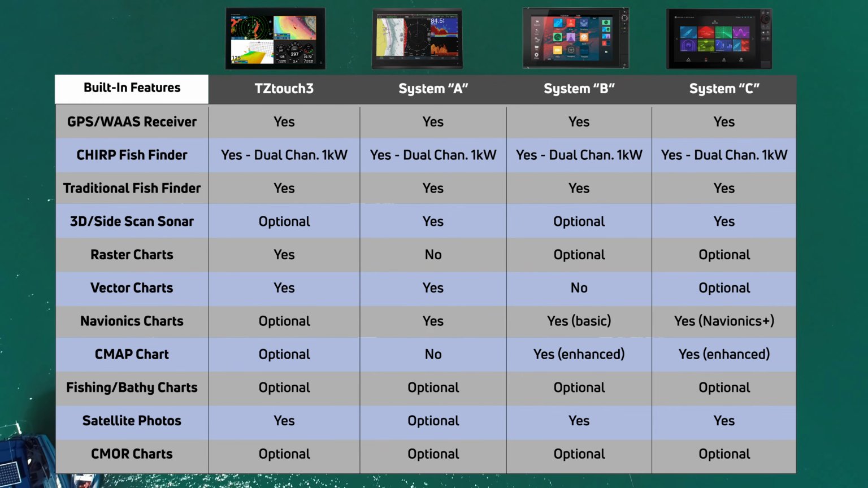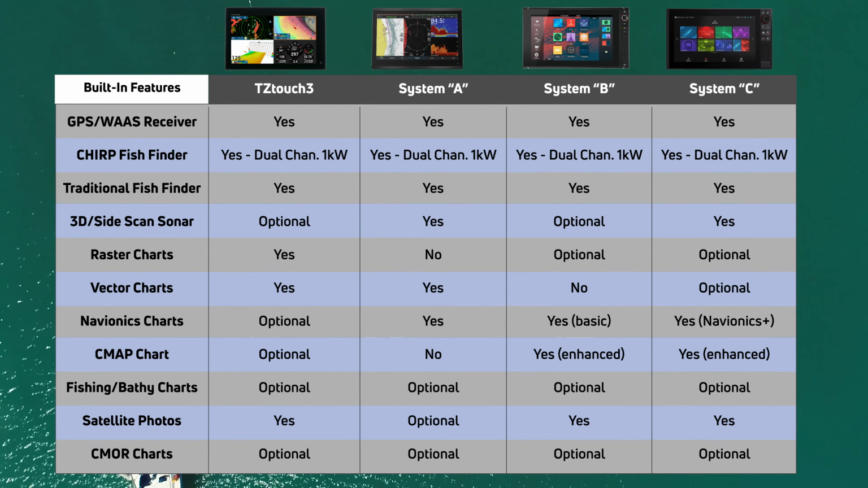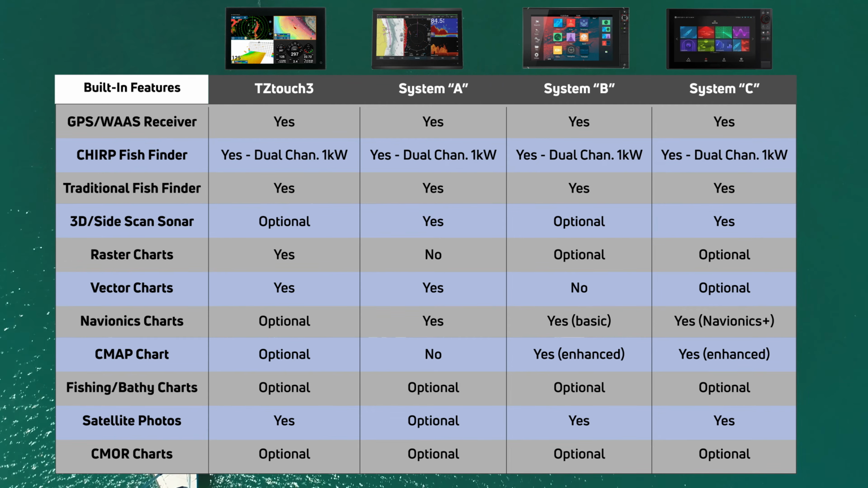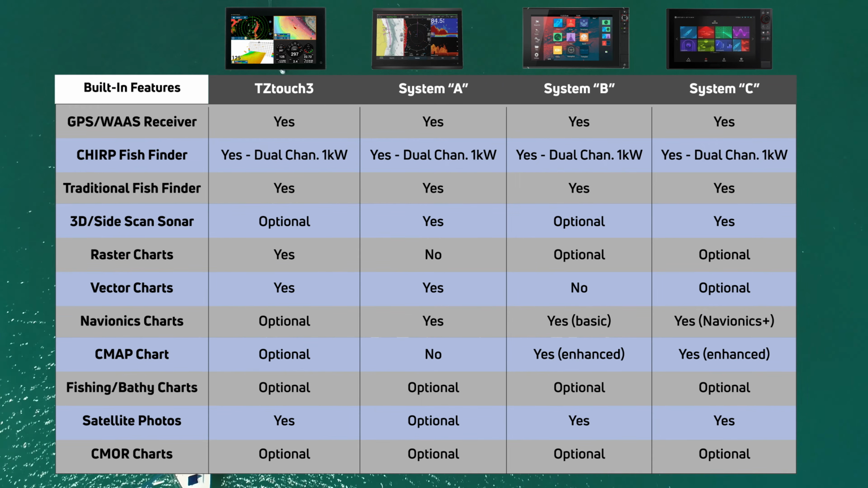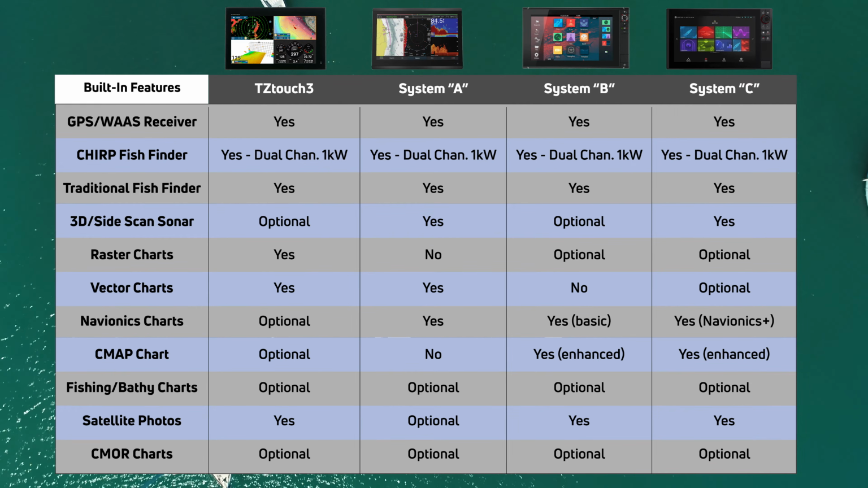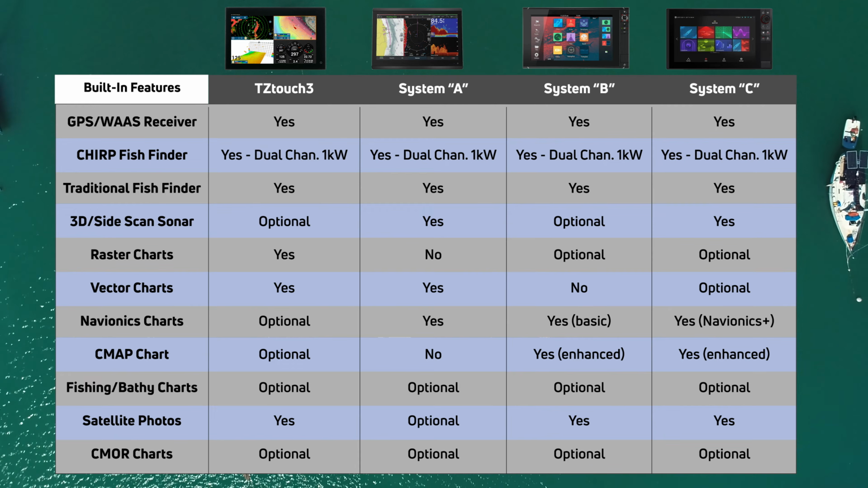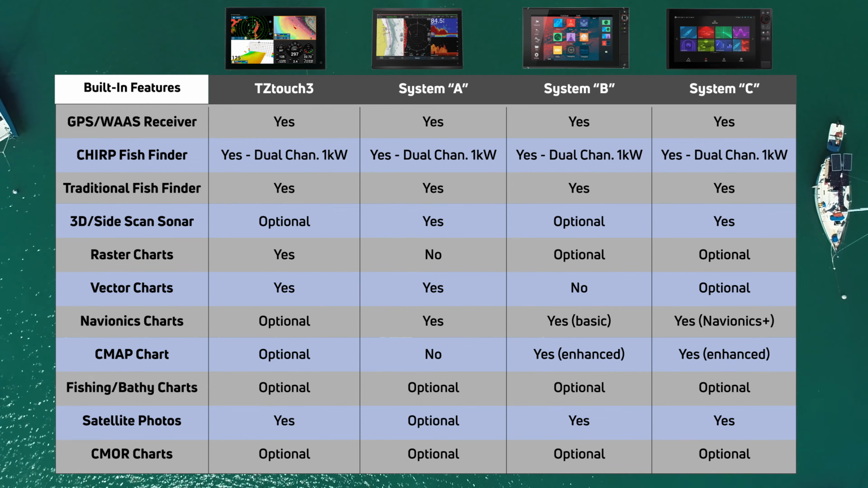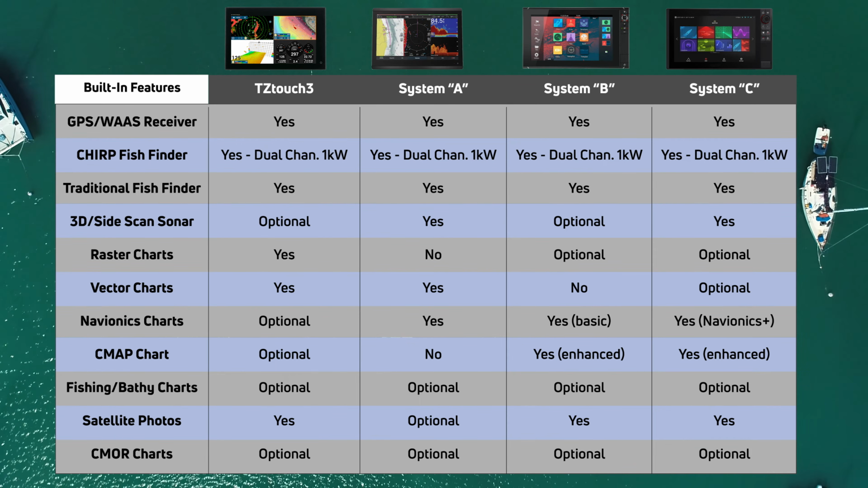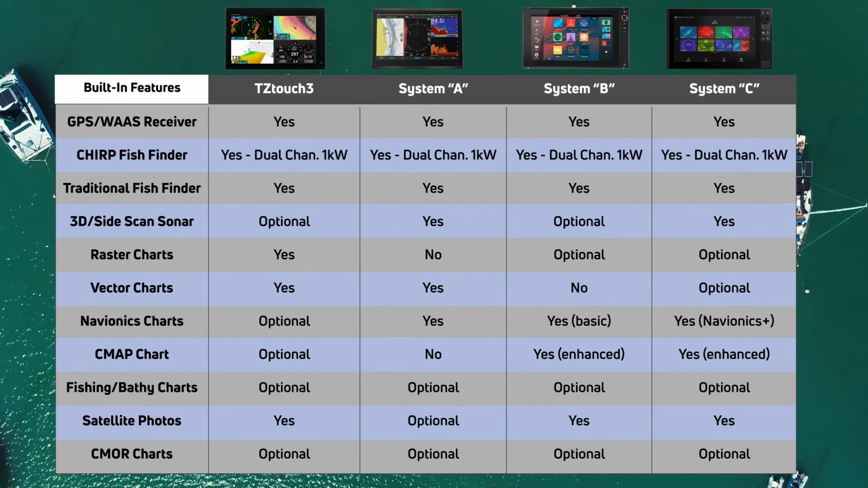Looking at what comes standard, each system has similar built-in features such as a GPS receiver and a 1 kilowatt CHIRP fish finder. System A and C have built-in 3D side scan sonars, where TZtouch3 and System B have them as options. All systems come with some version of vector charts, but TZtouch3 is the only system that comes standard with both official NOAA raster and vector charts. All of the systems include satellite photos, except for System A, where it is an optional add-on. Also, all 4 systems can add on C-MAP charts.